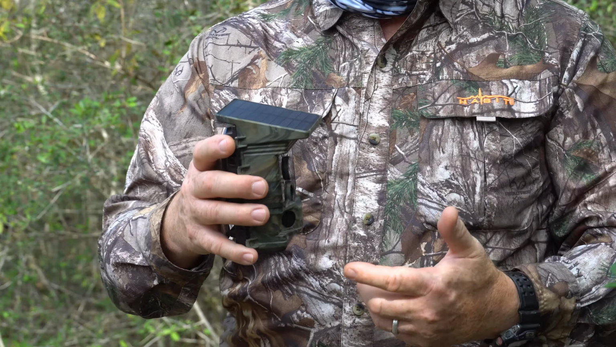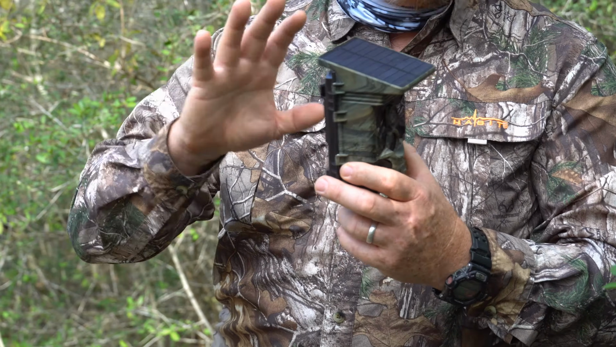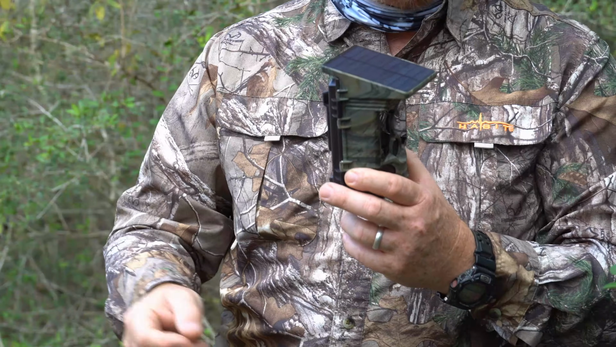But it doesn't have access to the internet. And smartphones don't like not having access to the internet. They're designed from the manufacturer. They want internet. They need that data.